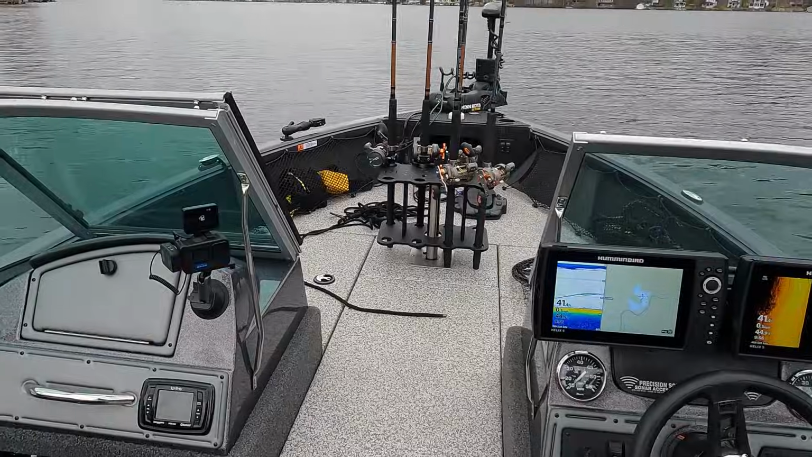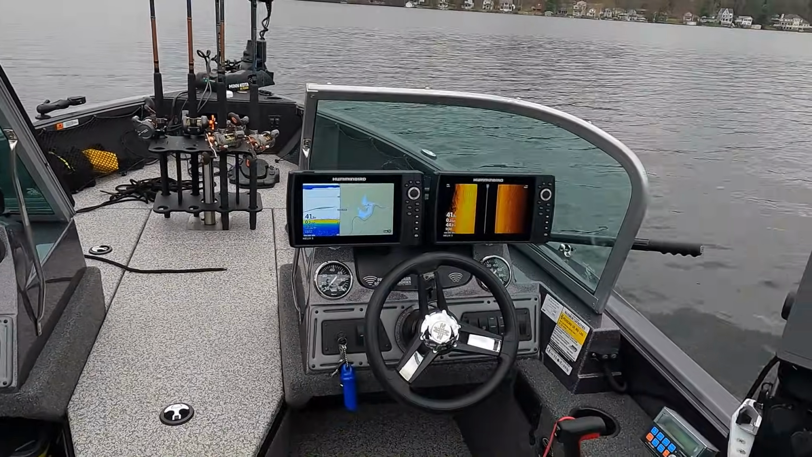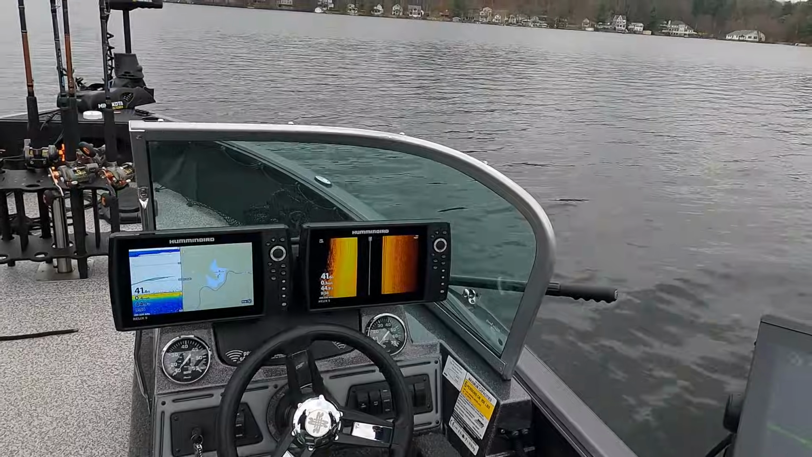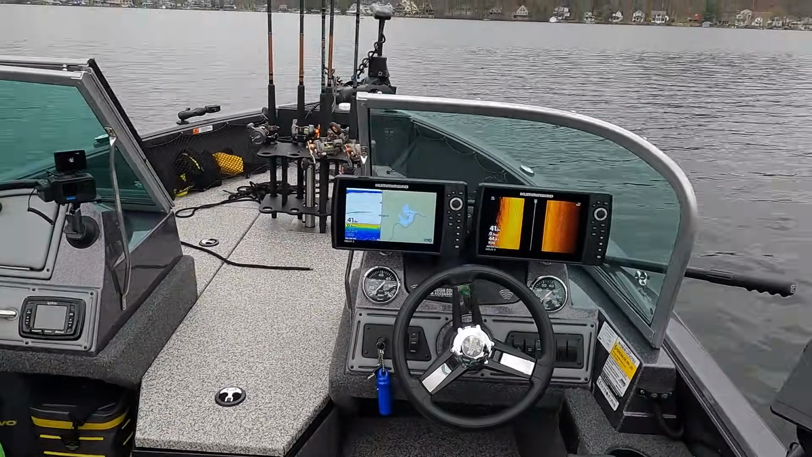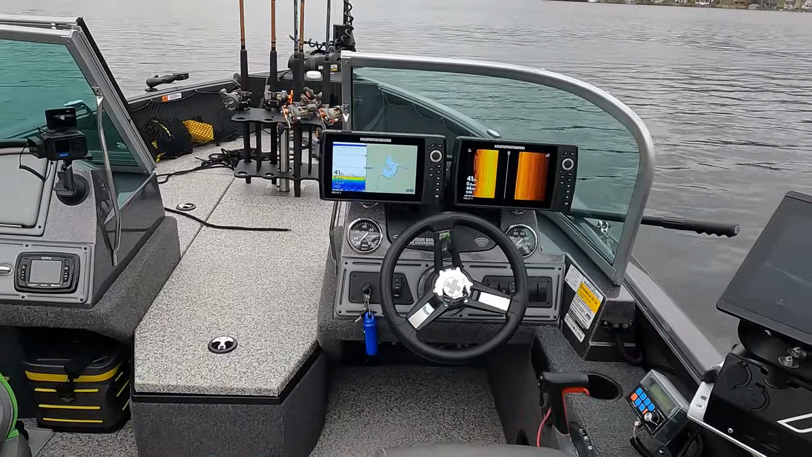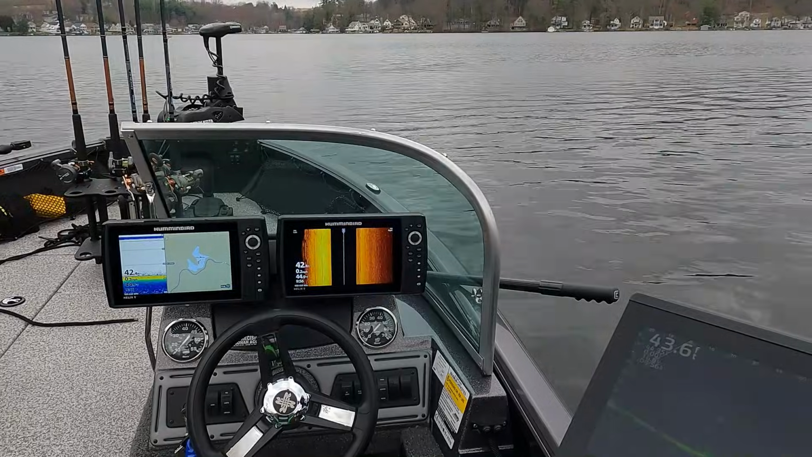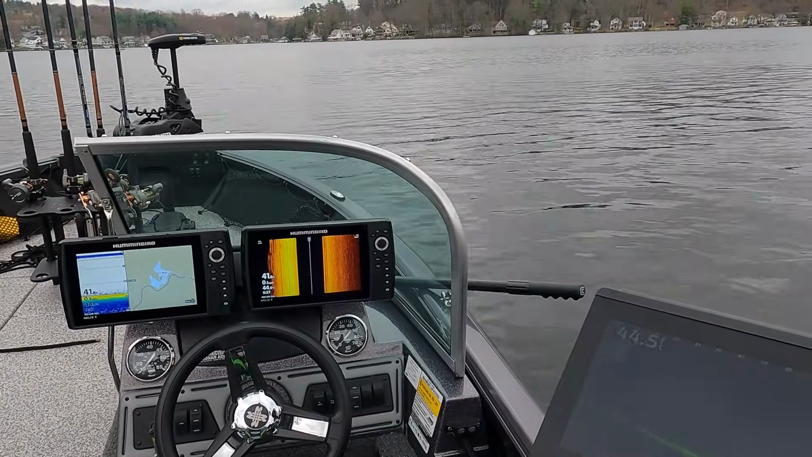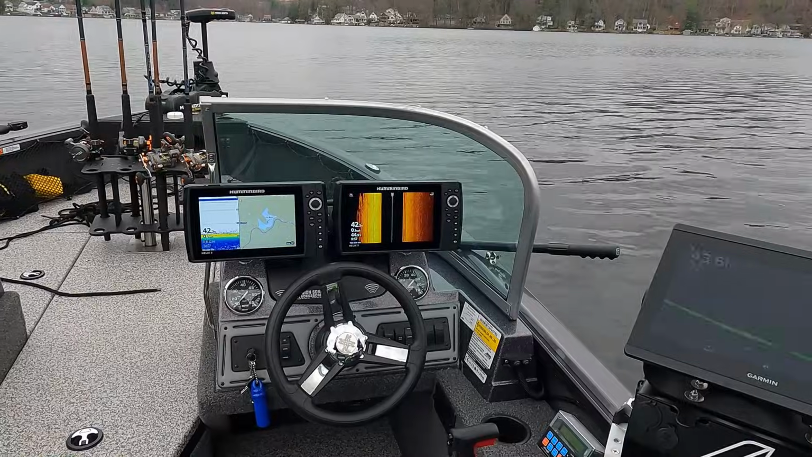So today we're out on the lake and it's a dreary, cold spring morning, but I wanted to get out here and do a video on Garmin settings. Probably one of the most asked questions I get is, what are your settings that you use when you're trolling with your Garmin? So today we're going to go over some of that stuff.